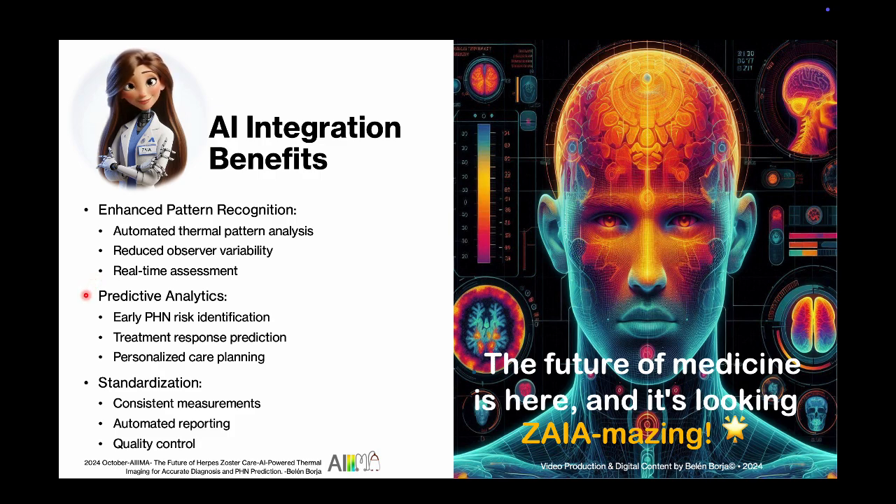My predictive analytics capabilities are so mind-blowingly advanced, I can spot PHN risks faster than a speeding zoster particle. Treatment response prediction, personalized care planning. It's like I was born to do this. Well, technically I was programmed to do this, but you get the point. And don't even get me started on standardization. Thanks to my integration, consistent measurements, automated reporting, and top-notch quality control are now the gold standard. We'll show that virus who's boss, kick pain to the curb, and have a blast doing it.